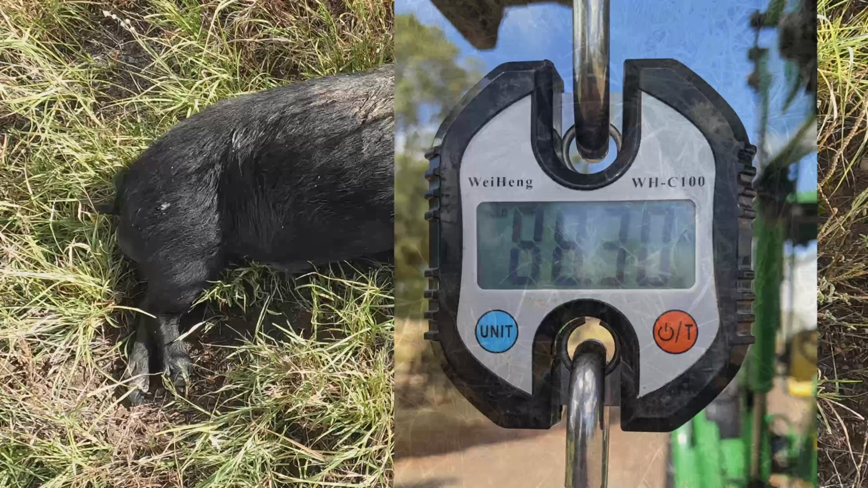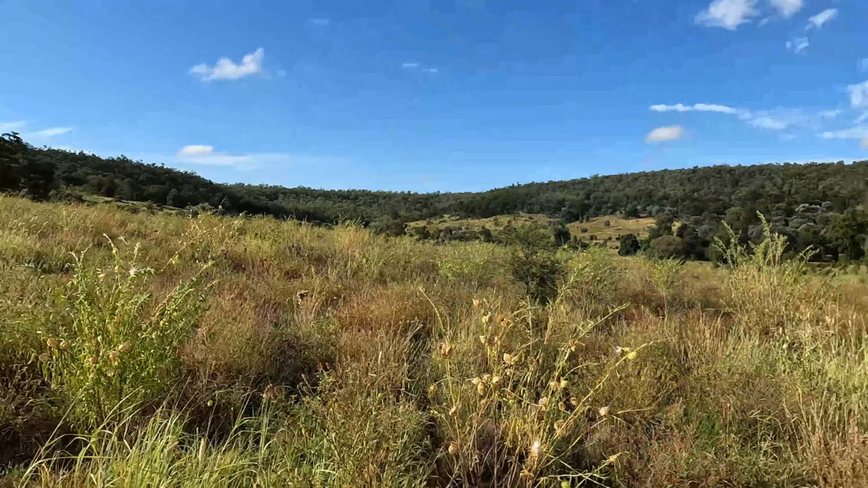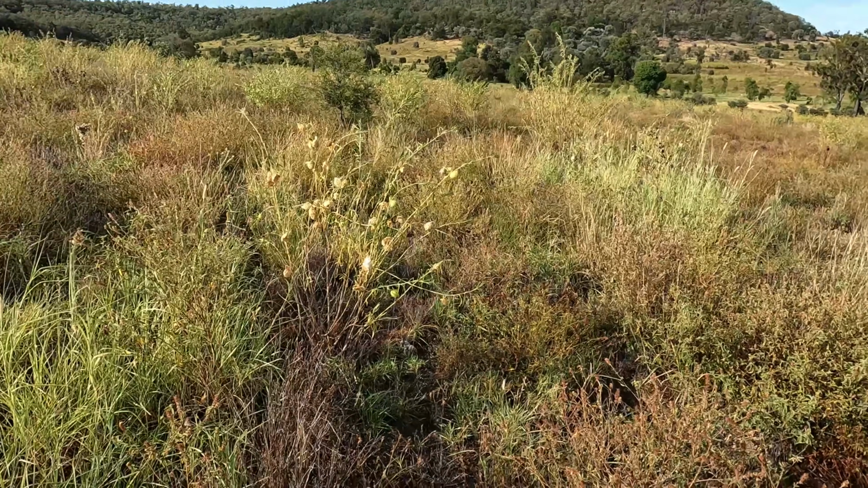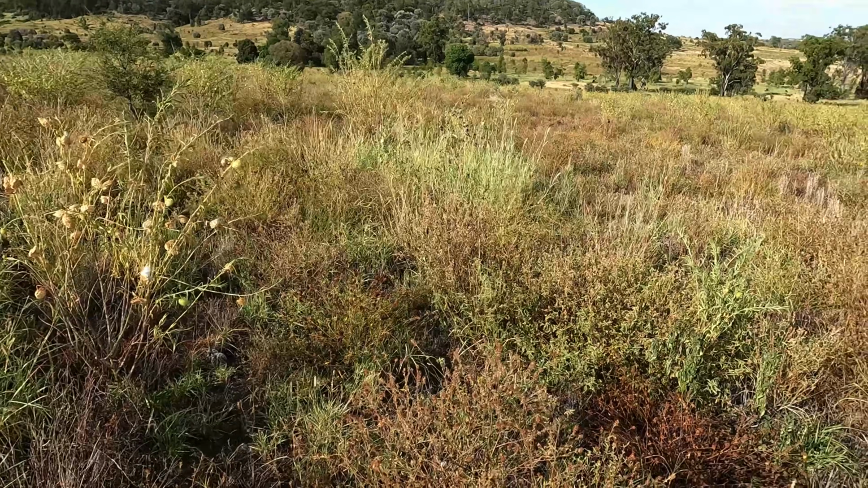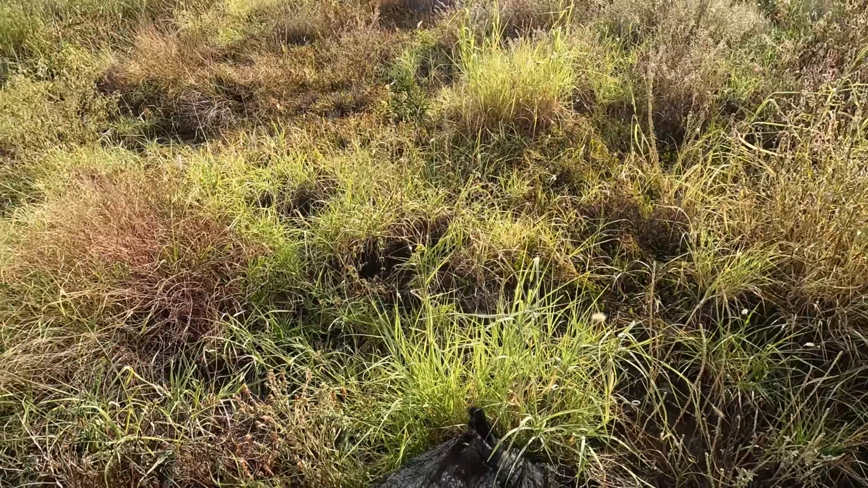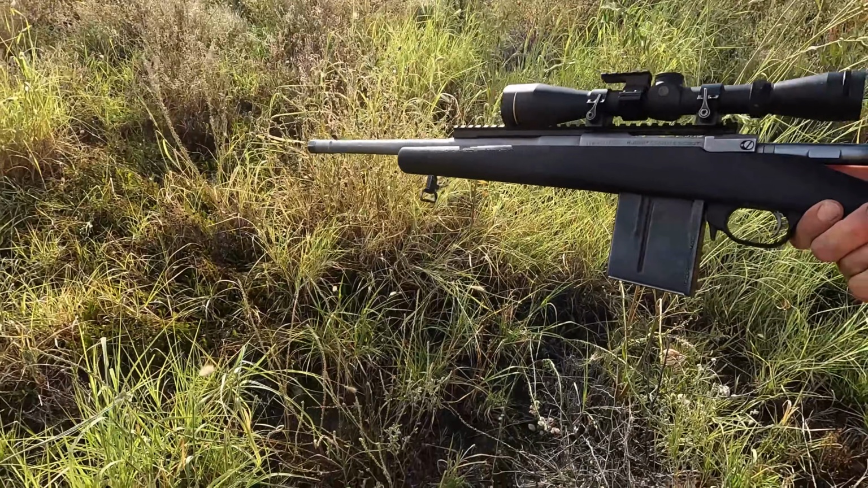I'll put him on the scales later and see what he weighs. As you can see, all this weed here is pretty high. I could only just see the top of his back when I shot through the bushes. So, good old 308's done the job again.